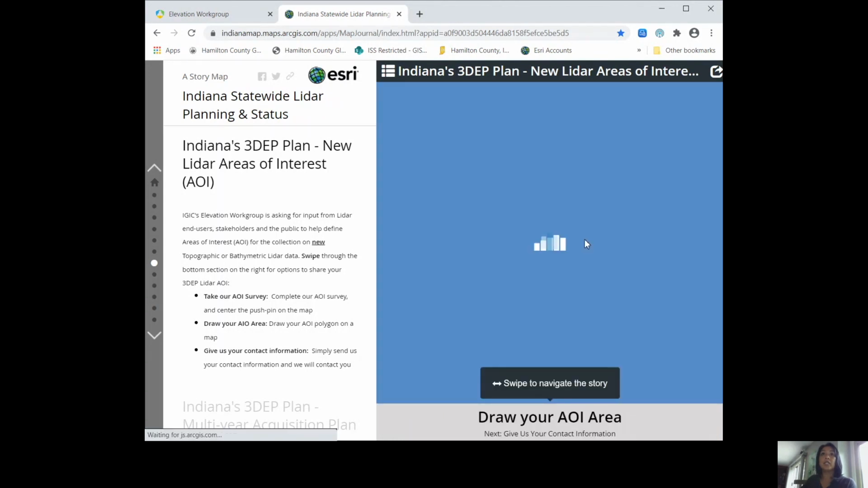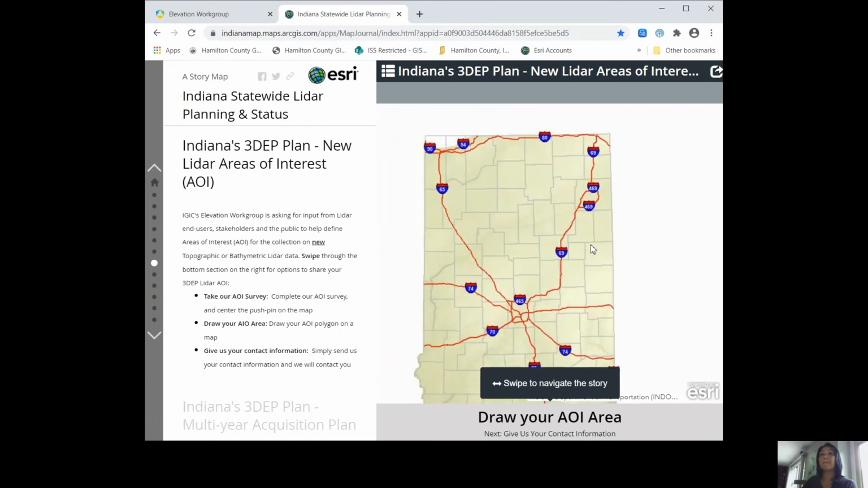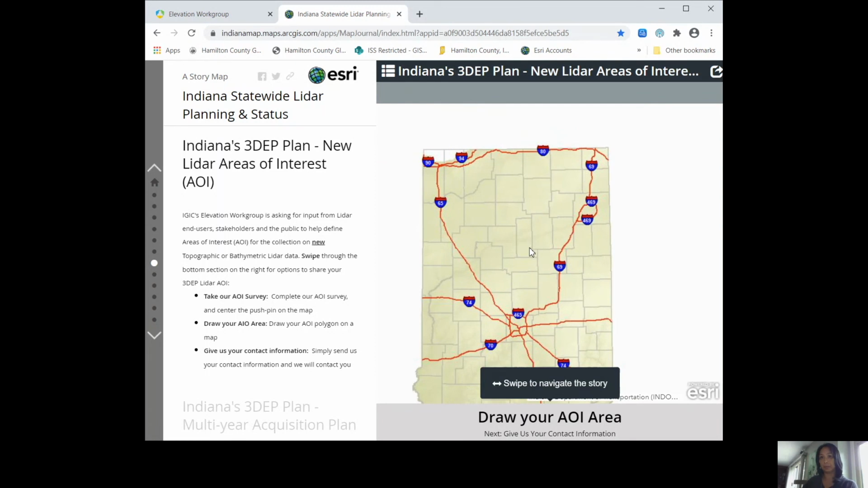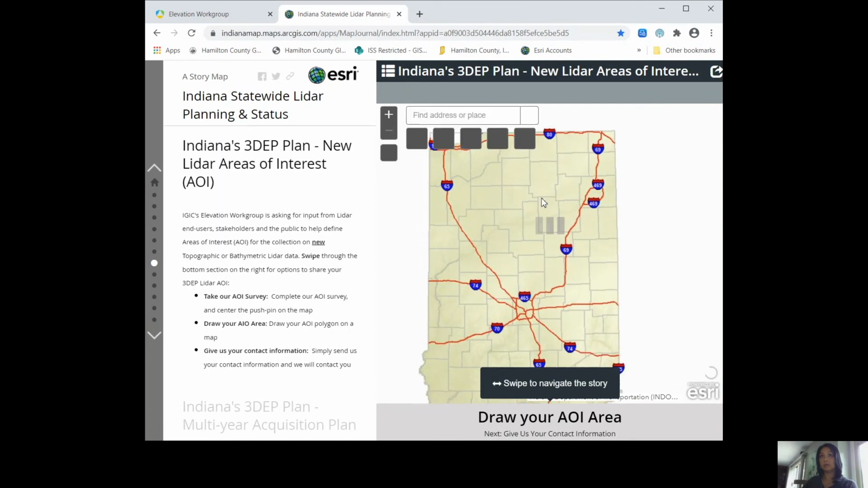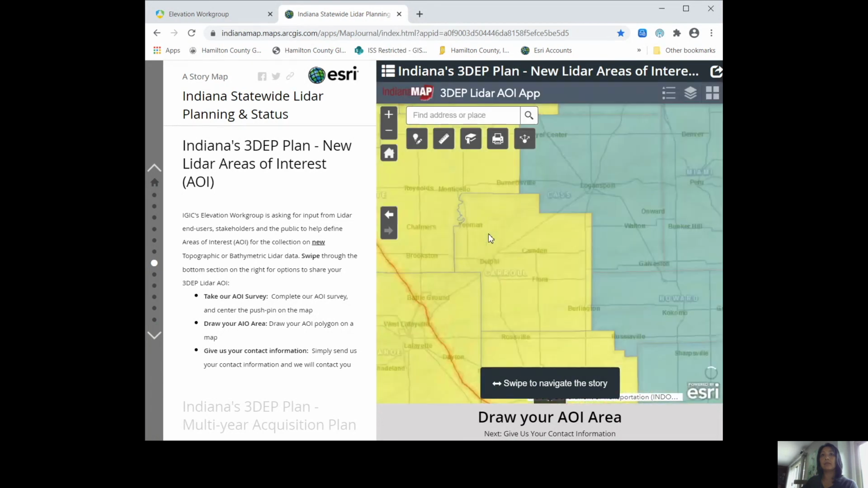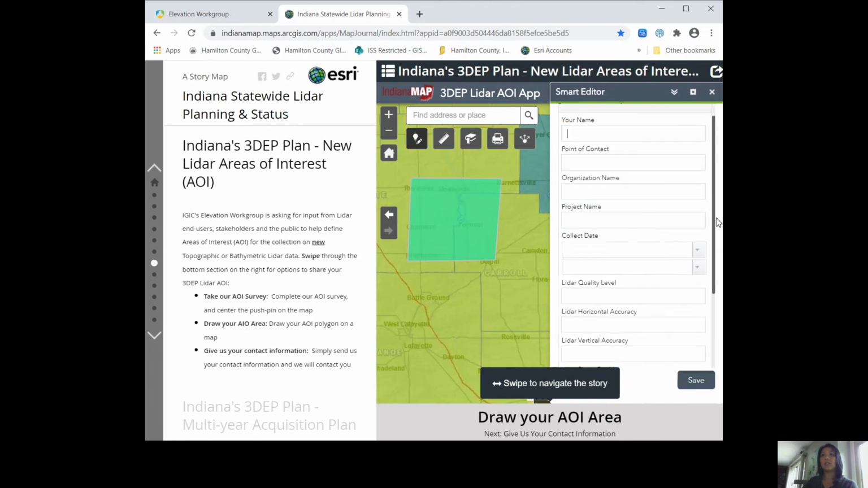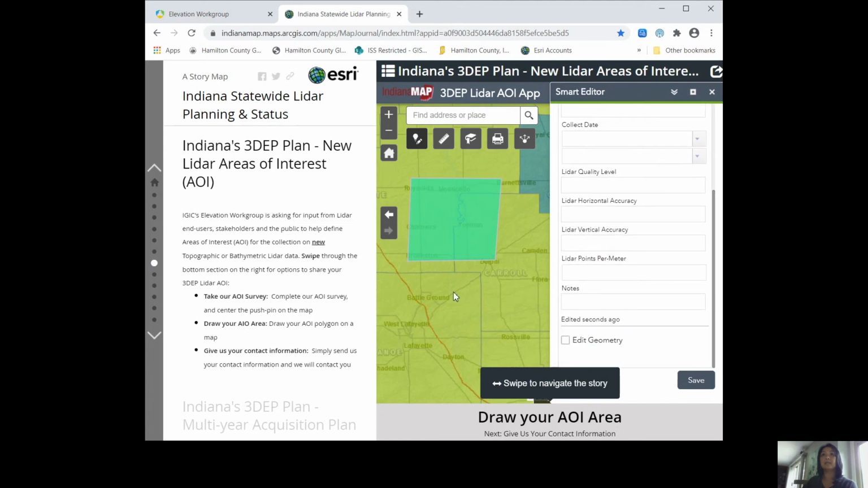You can also draw your AOI on a map, use the Smart Editor tool to draw a polygon, fill out the form and submit it.